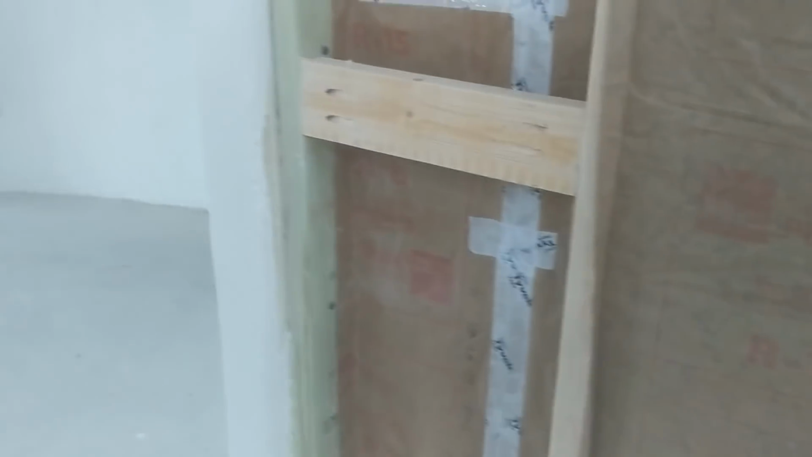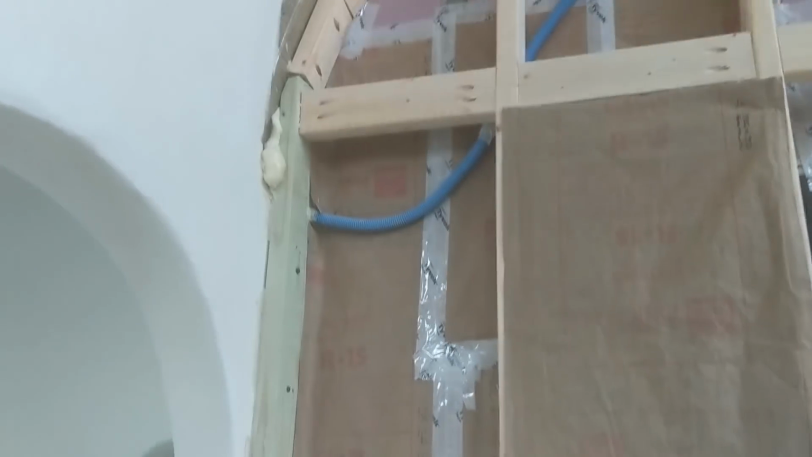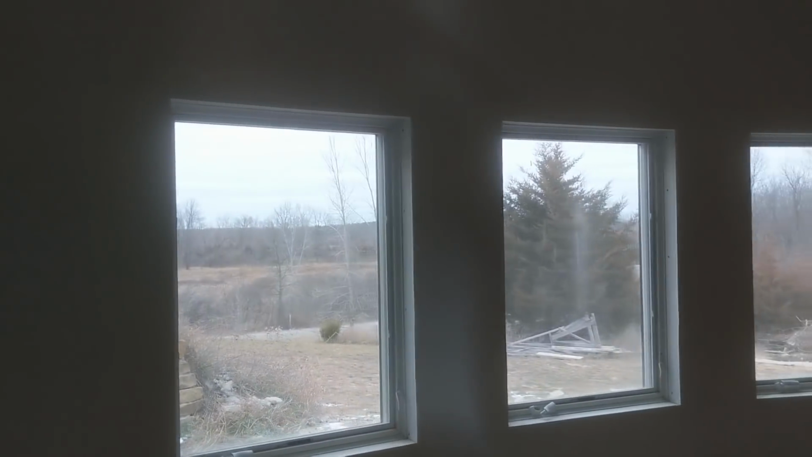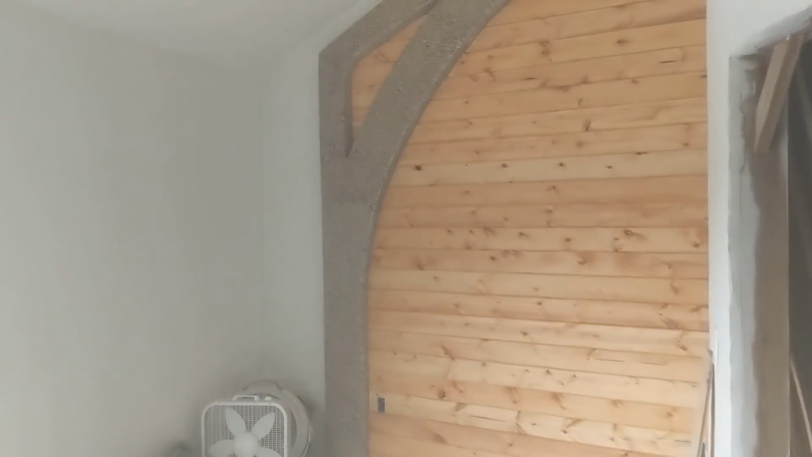Plumbing for the guest bathroom is in here. You'll see some electrical conduit, etc. Let's go around to the other side into the guest room. And you can see the guest room side of the wall.